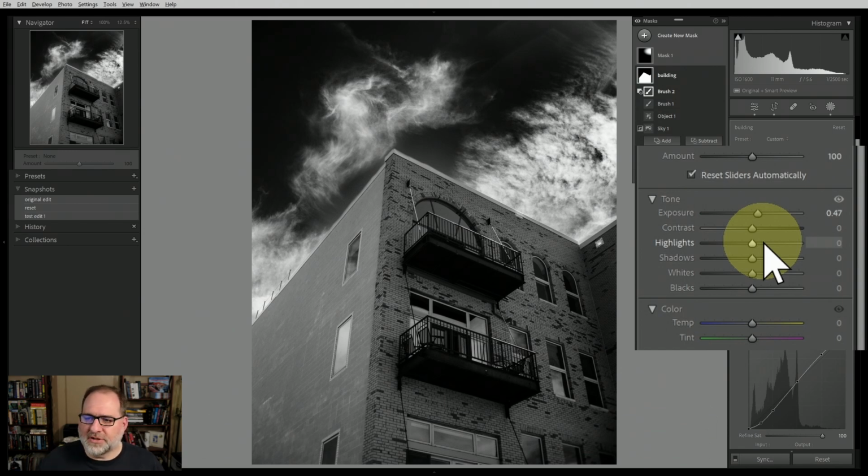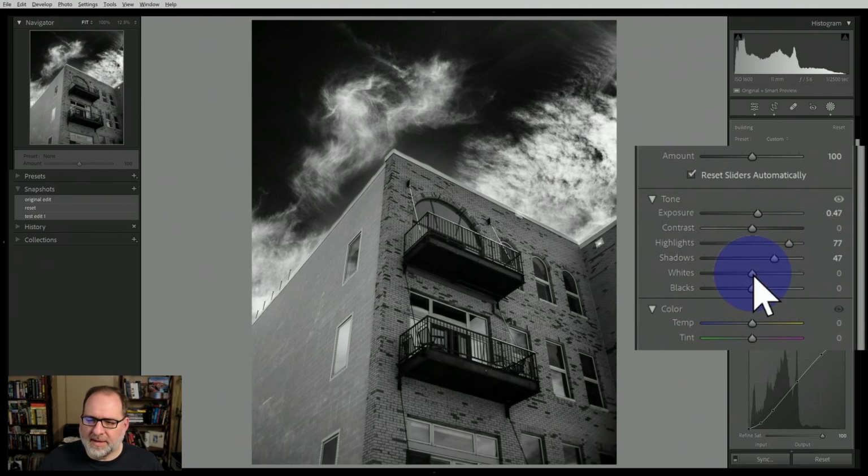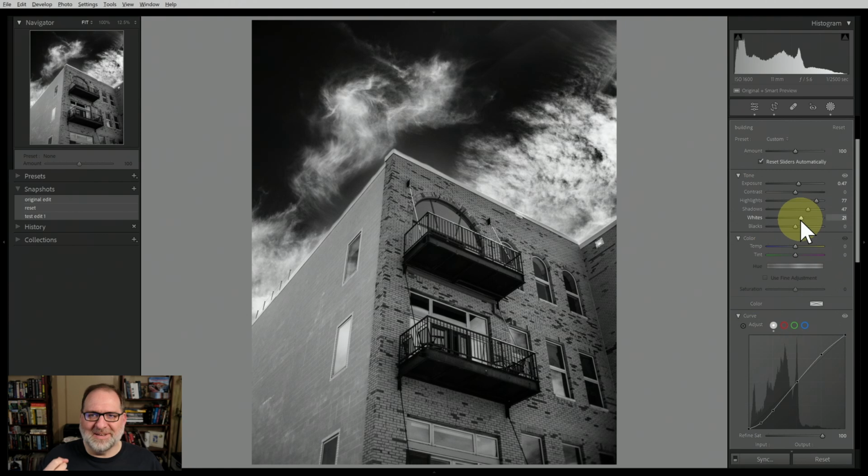Now I can adjust some of the tones here to bring out some of the features of the building. I want to add a lot more highlight because there's not a lot of highlights going on here. Bring up the shadows a little bit and maybe some whites. So in addition to the exposure adjustment that we made, now we have a little bit more life in the building itself.